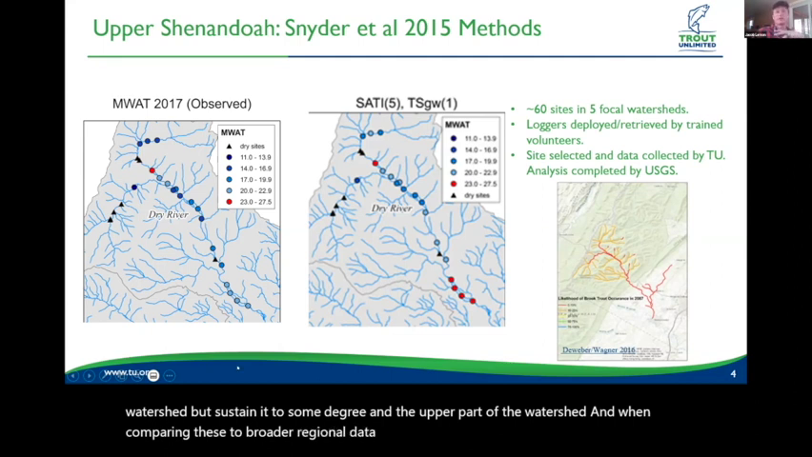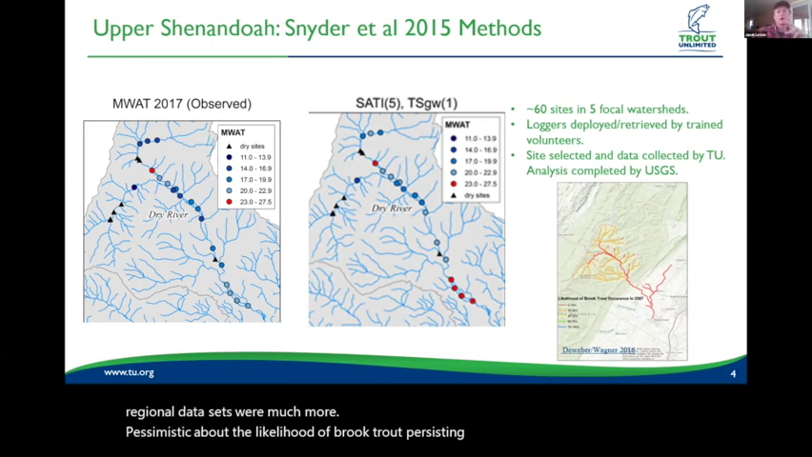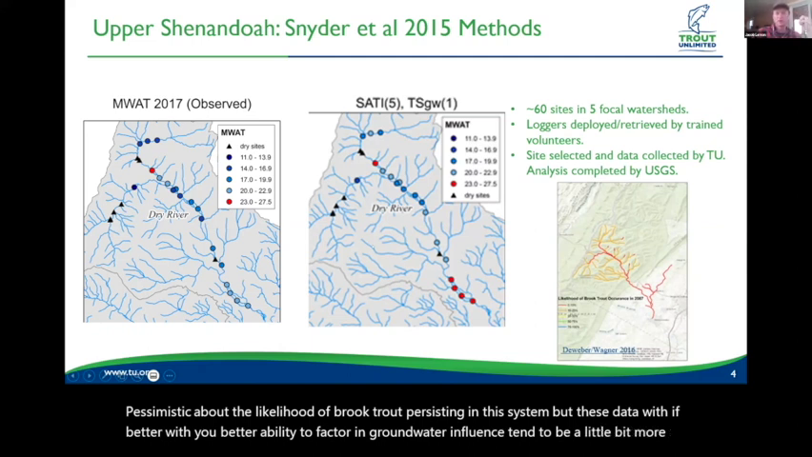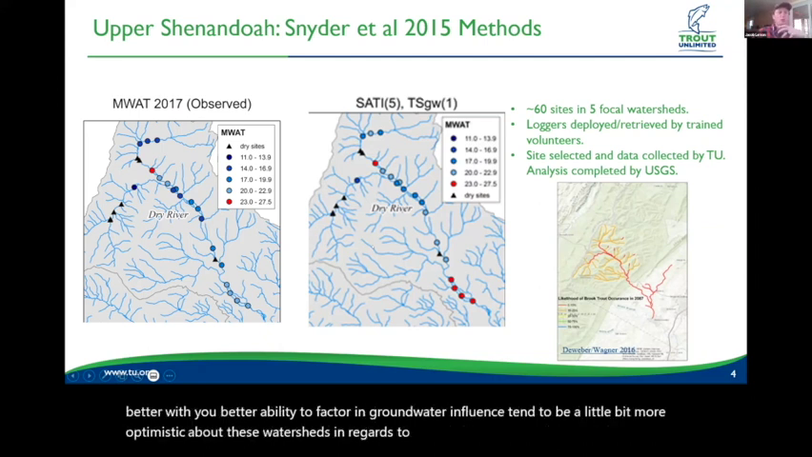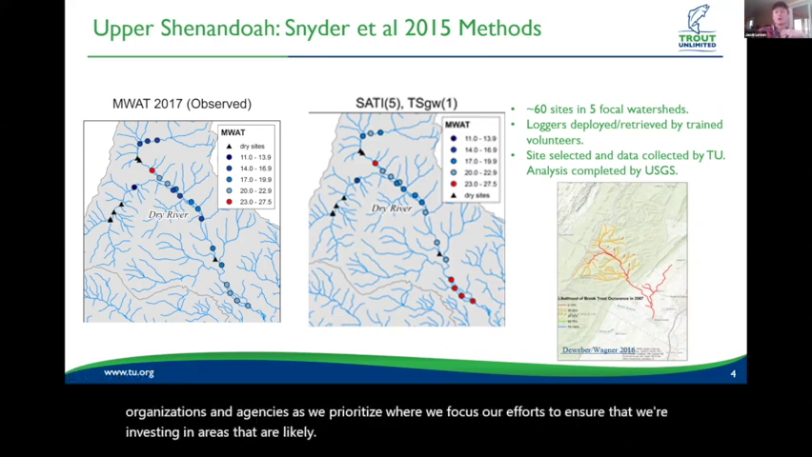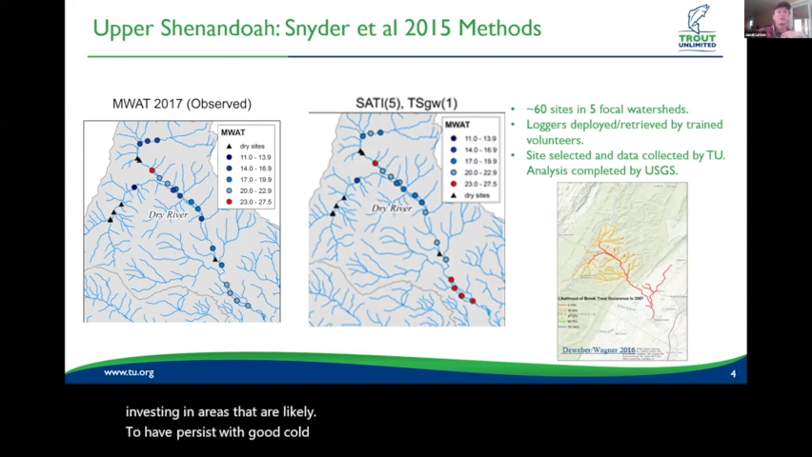But these data, with the better ability to factor in groundwater influence, tend to be a little bit more optimistic about these watersheds in regards to their likelihood to sustain brook trout into the future. And so this is obviously really important to TU and other conservation organizations and agencies as we prioritize where we focus our efforts, to ensure that we're investing in areas that are likely to persist with good cold water thermal habitat well into the future. And so that was a really cool project that created some nice outcomes for us.